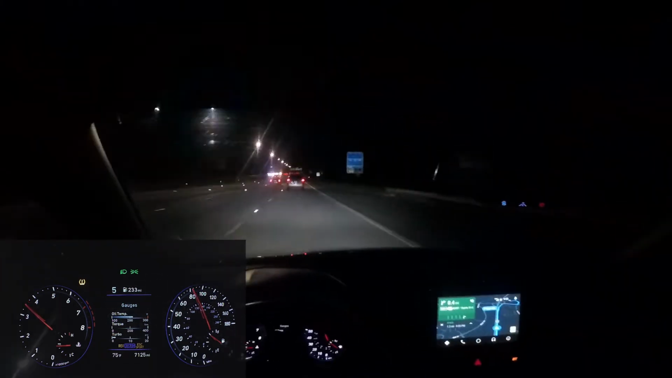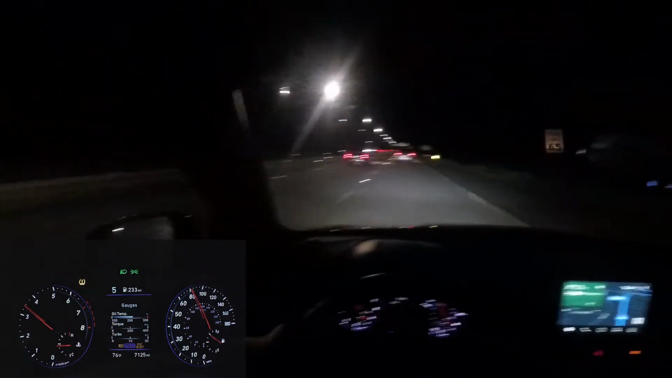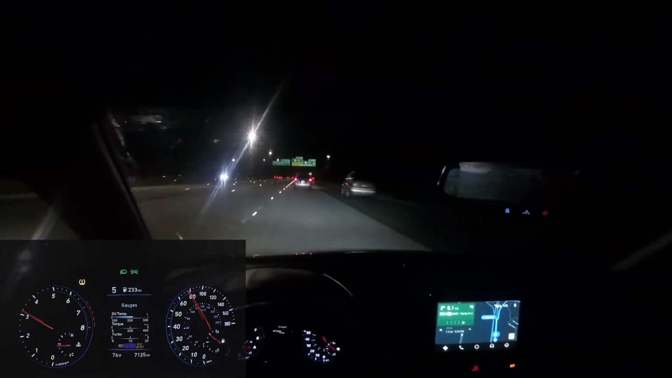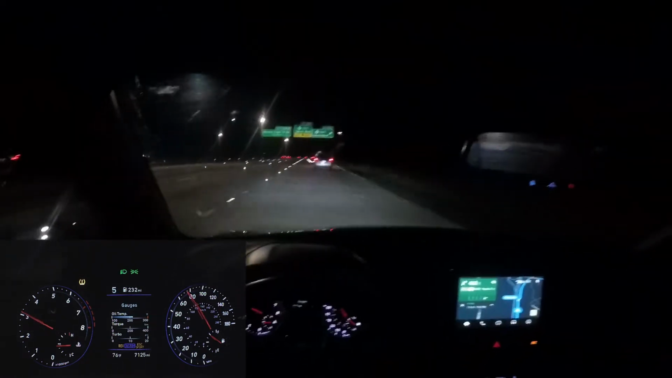I'll leave the camera rolling as I pull up to the car meet. I don't know how many people are going to be there. It looked like only a few, but you never know with these things. You know, people just show up. Like me, I didn't say I was coming, I'm just showing up. We'll see what everybody's reaction to the Veloster N is.